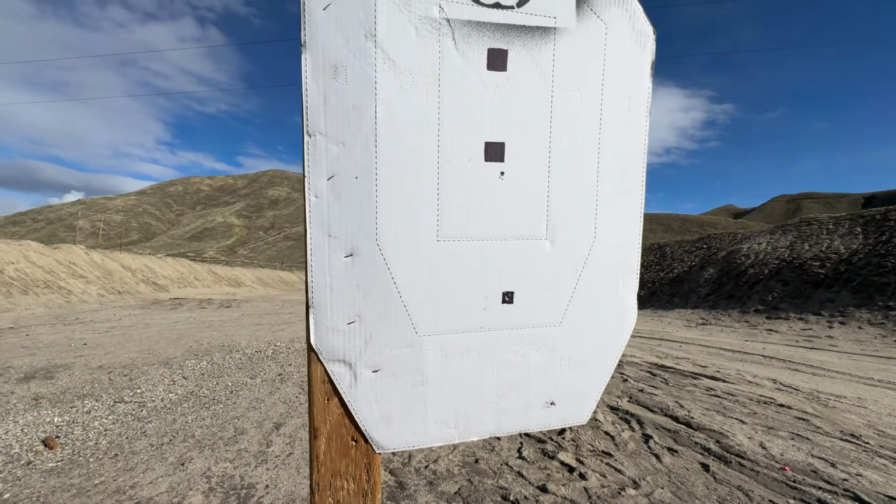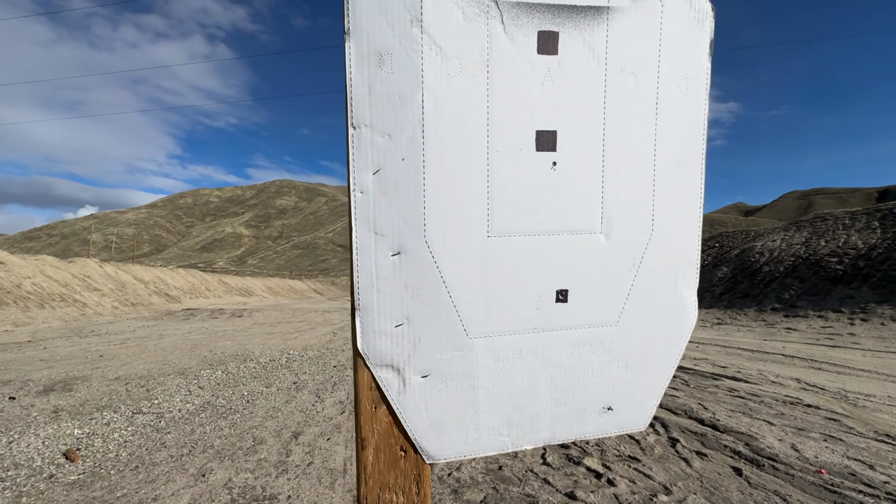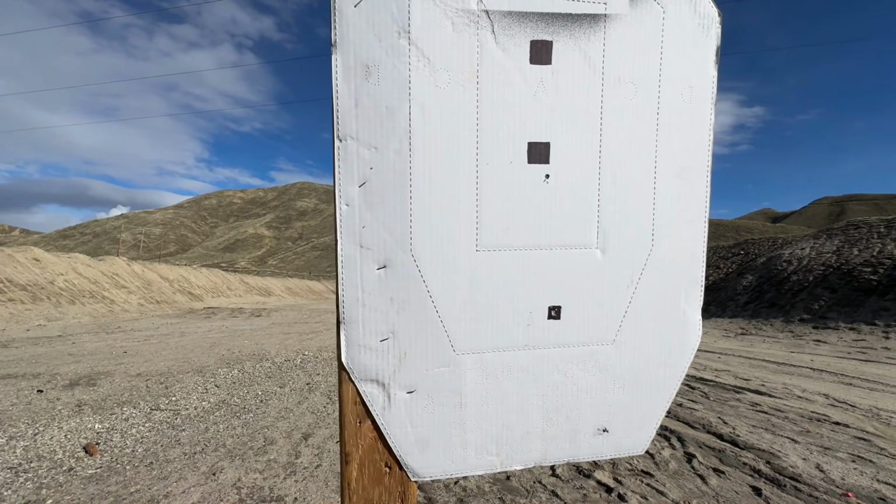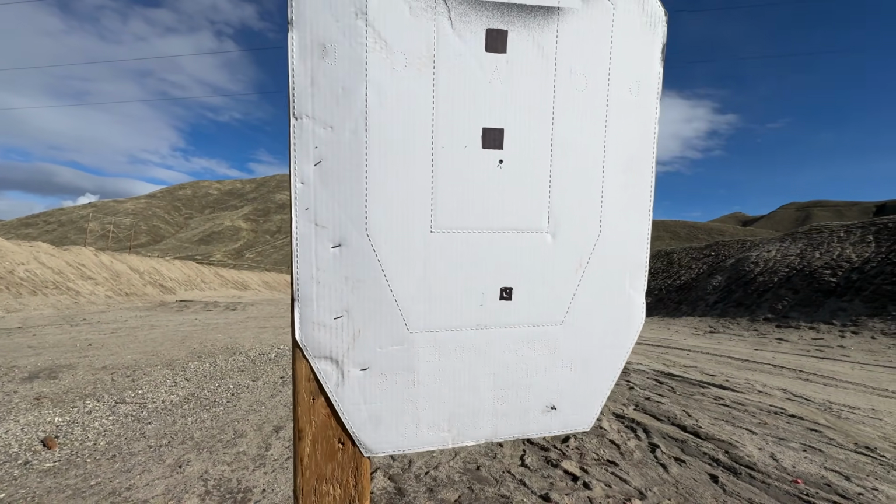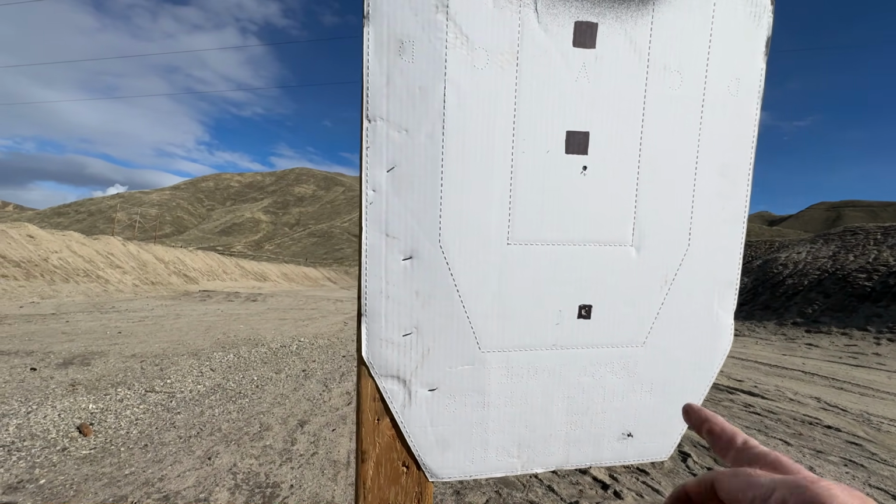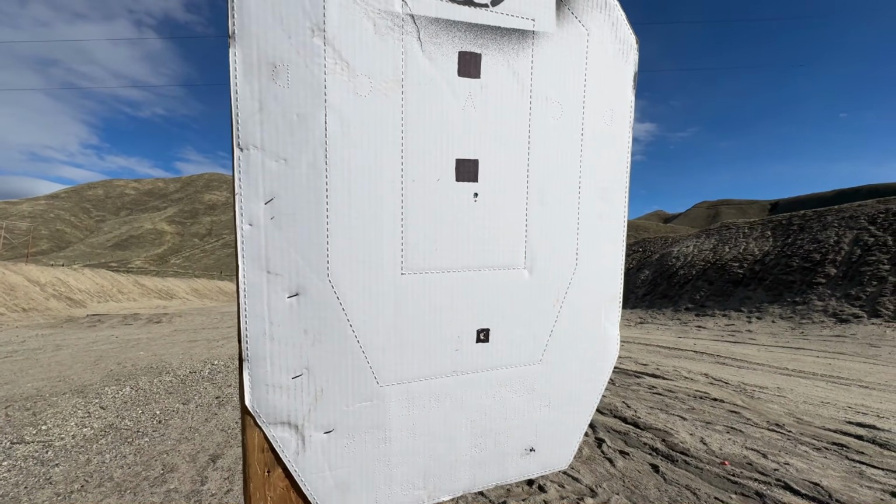Well, pretty close. I'll take that. Close to zero. This is at 25 yards. My first bullet was about 8 inches low and about 1-2 inches right. I had to put a box around it because as I was looking through the scope, I couldn't even see that little 22 caliber hole. But using those reticles, I was able to dial it up to about 1 inch away from center.